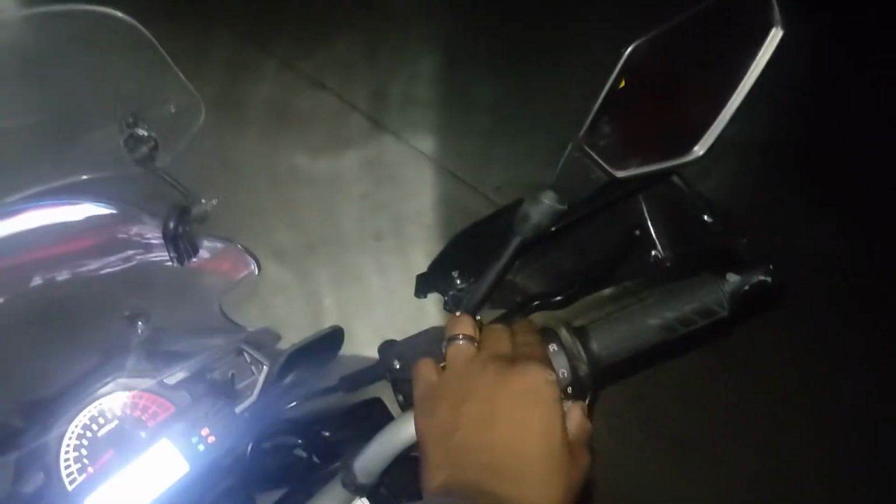Okay, and then now we're going to put on our floodlights. Oh man, and that is beaming like the sun.